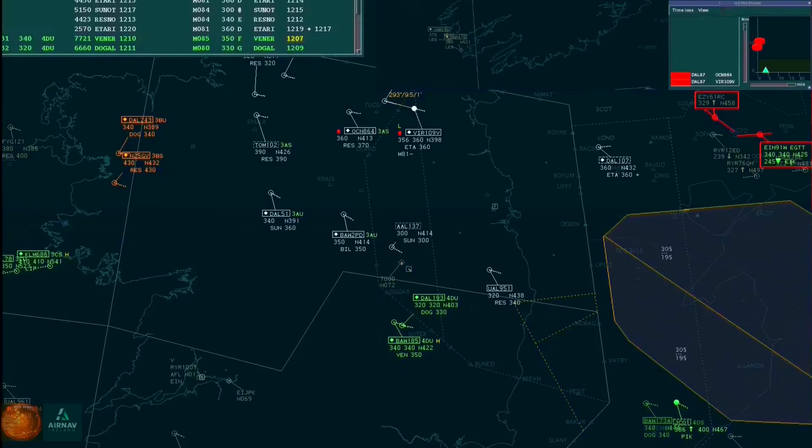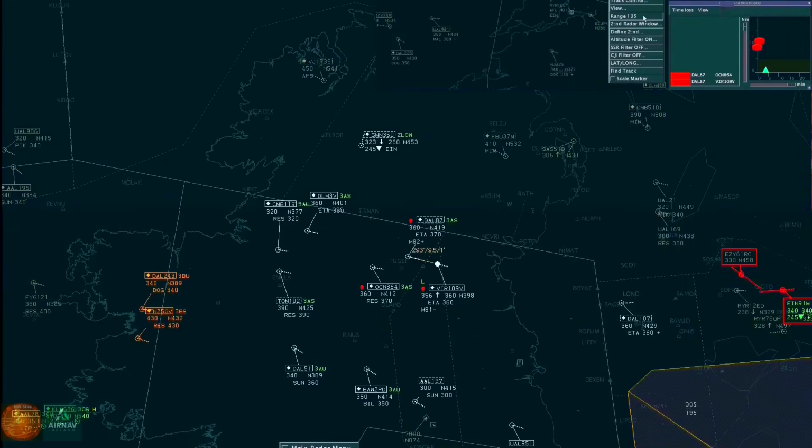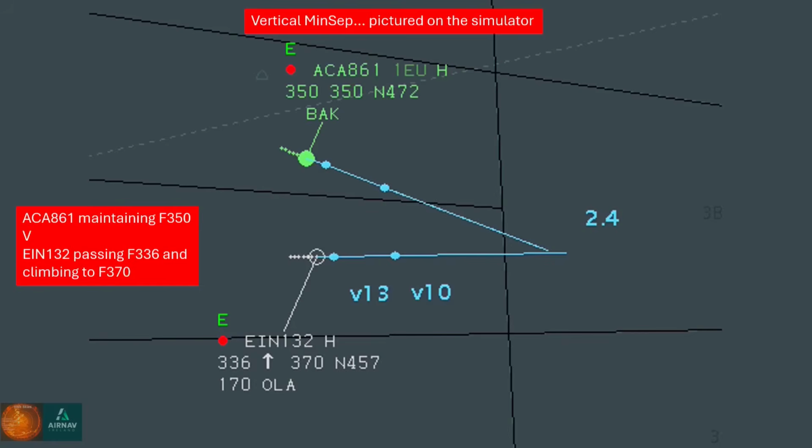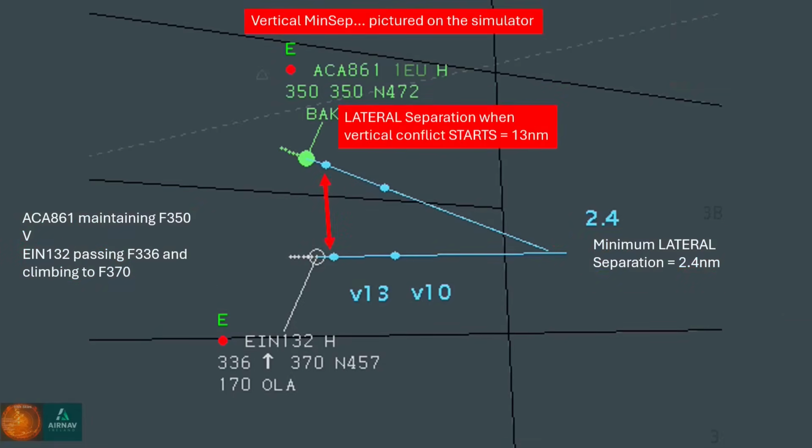Two tools that were not demonstrated during this session were the lost list, whereby if an aircraft disappears off the screen, the time of disappearance and the lat long will be displayed, and an augmentation of the MinSep, the vertical MinSep, which shows what distance will be between the aircraft when the vertical conflict begins, and based upon the current rate of climb or descent, what the distance will be between the aircraft when the vertical conflict ceases.